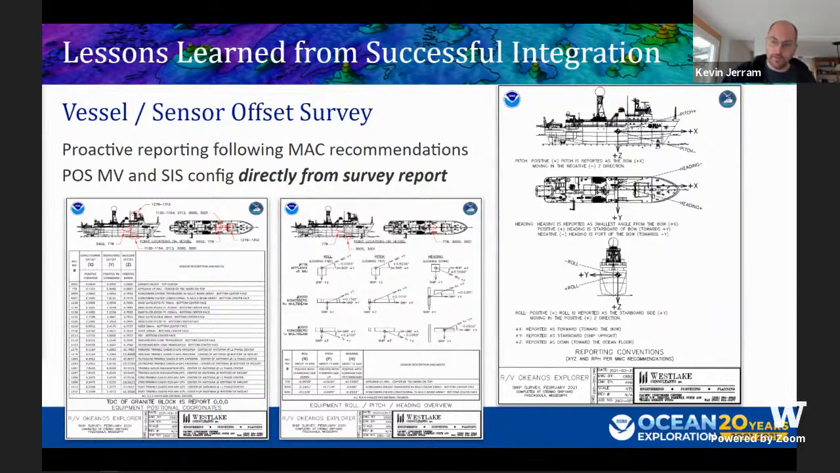And I want to also acknowledge Dr. Anand Hiroji from USM, who has done extensive work in this area. We've been lucky to work with him on Sally Ride as well, and he just presented a case study about the Nautilus and their vessel geometry at US Hydro.